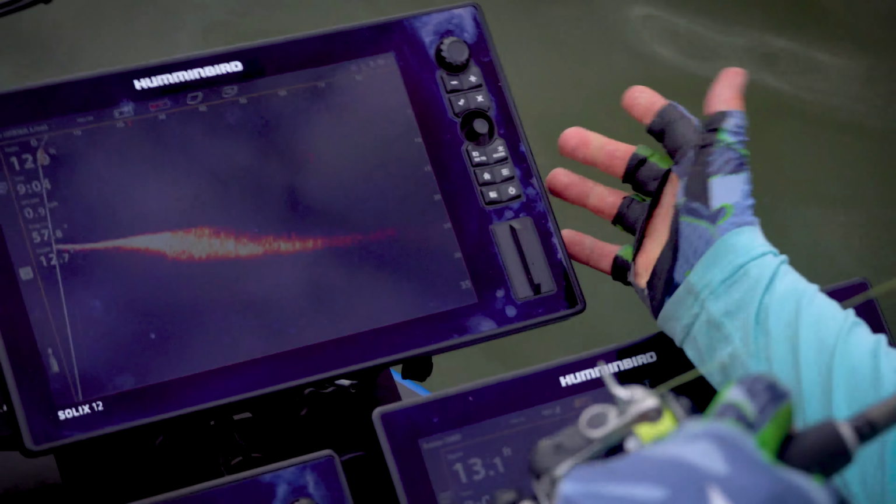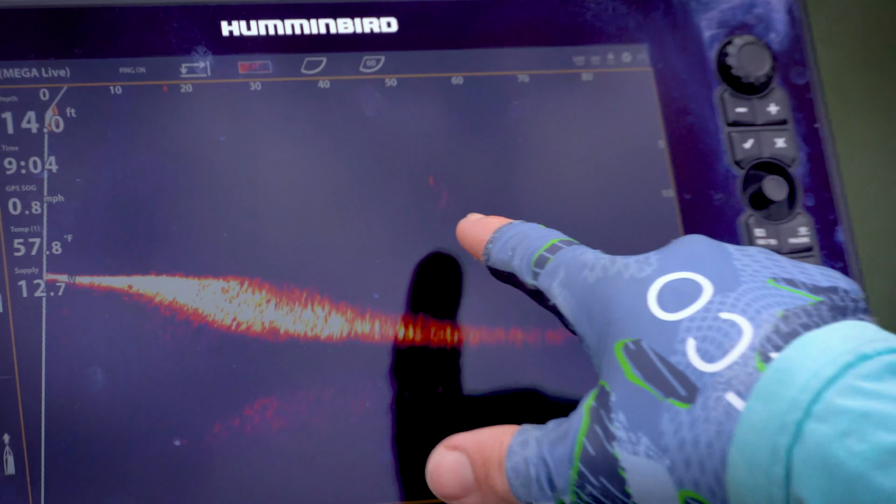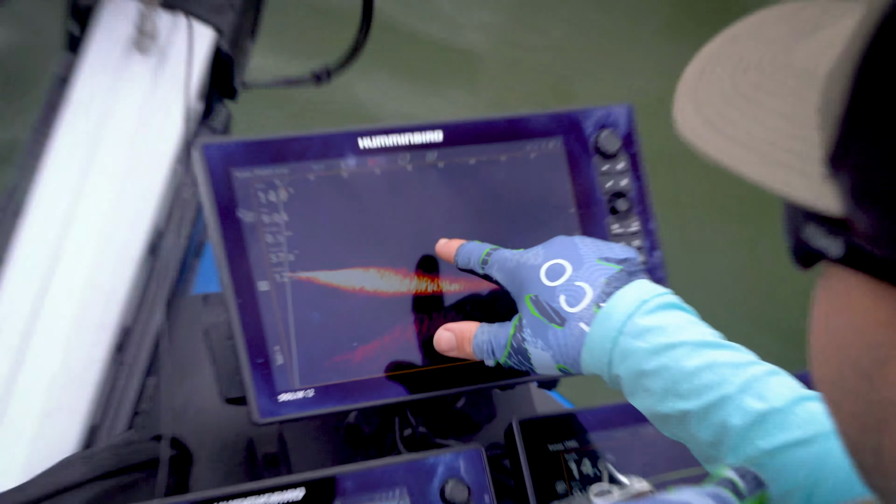So guys, this is what you're looking for right here. Perfect example. You see we got 4 or 5 spotted bass here in the water column. That's what I'm looking for on my Mega Live. That's what I'm casting to, little pods of fish like that with the Pendulate jig head.